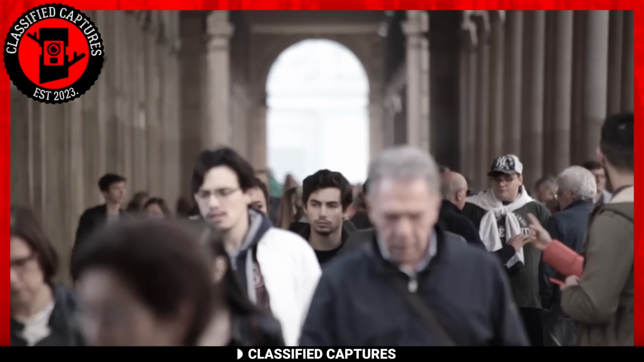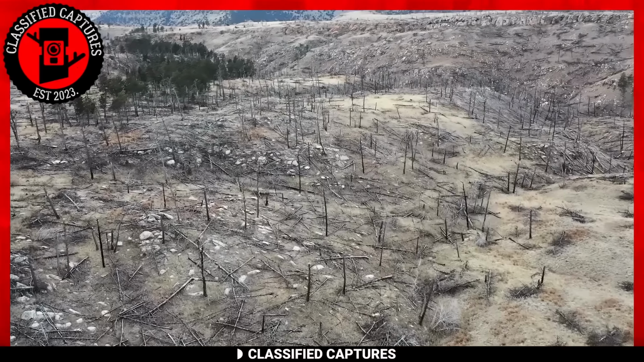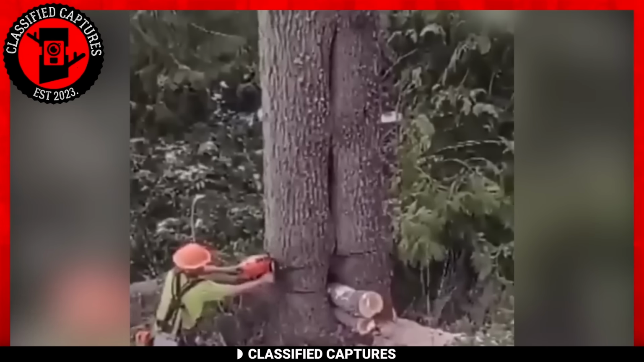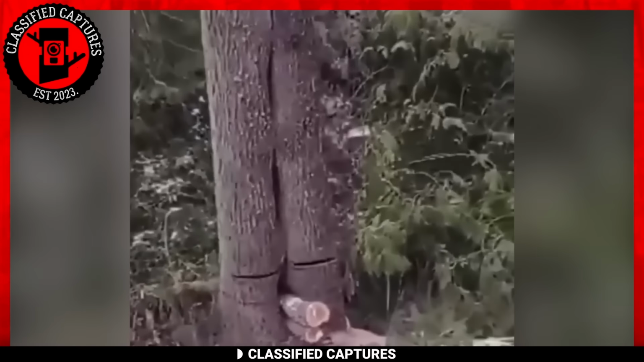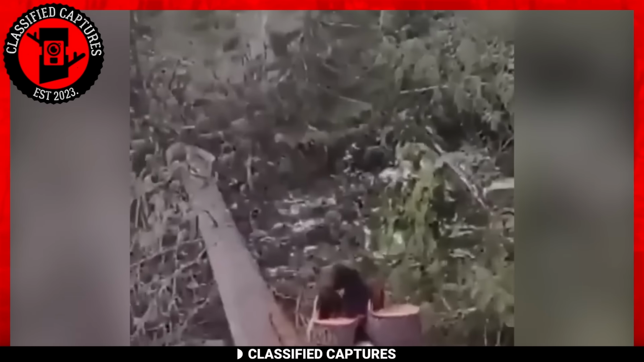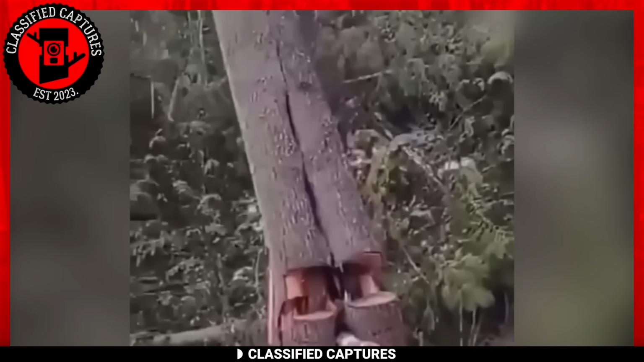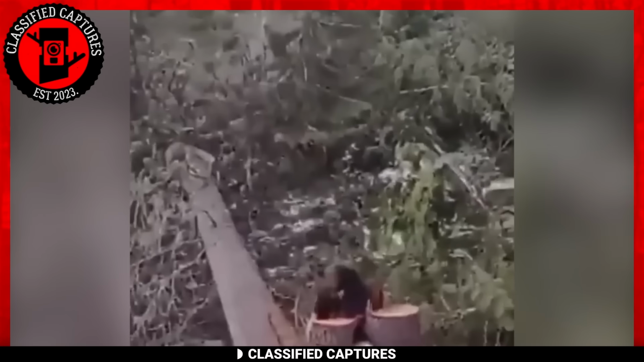Humans often forget that they share the planet with other creatures, and sometimes their actions can have unintended consequences for these animals. Such was the case in this video, where a massive tree was being felled with a chainsaw, oblivious to the fact that animals were living in it. As the tree comes crashing down, a tiny bear cub emerged from the bottom of the remaining trunk. One can only imagine the terror it must have felt, suddenly finding itself exposed to the outside world. Thankfully, the cub managed to escape unscathed, but it was left homeless and vulnerable.